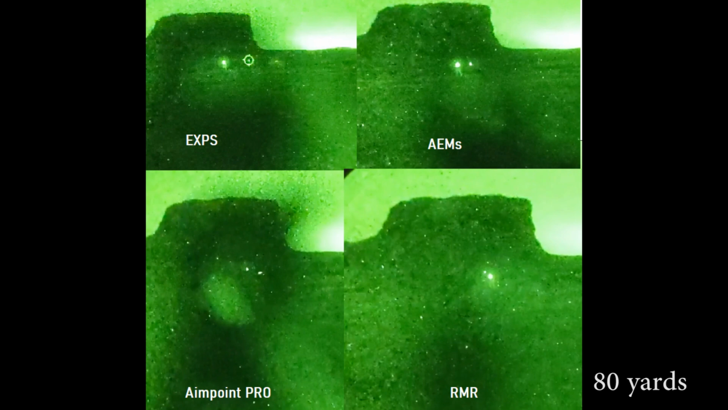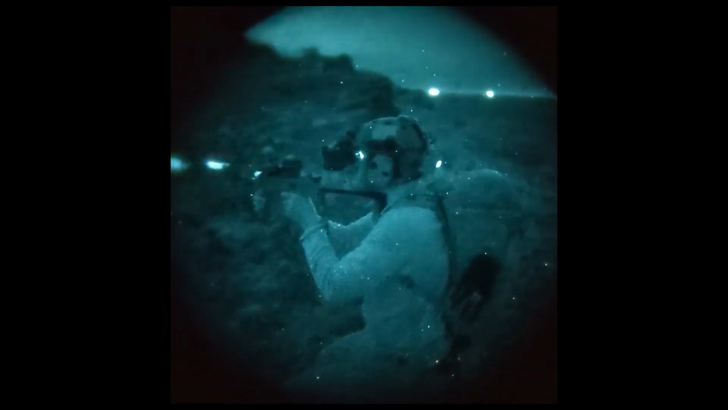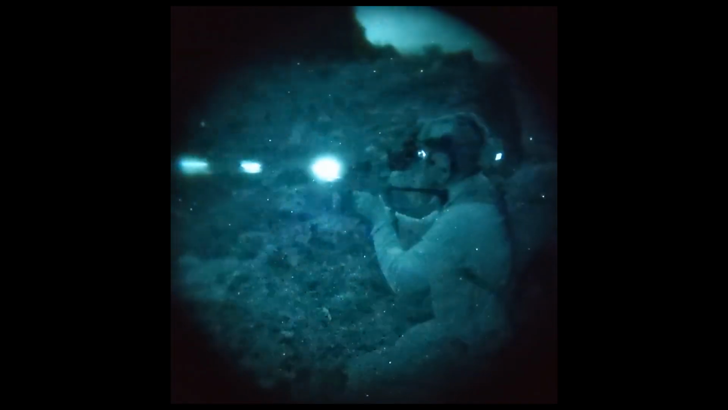To the user, because once again, the camera doesn't really show well the nuances between the optics, I found the performance of the AEMS and the Eotech were quite close. I personally preferred actually using the AEMS to the Eotech when shooting at targets, because I find the large reticle actually obscures a portion of the target, and I'm already struggling to see said target, so I don't want extra stuff in the way.